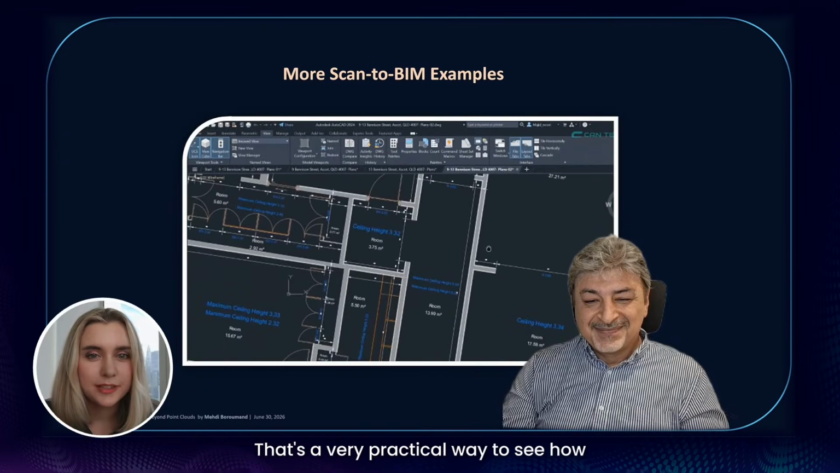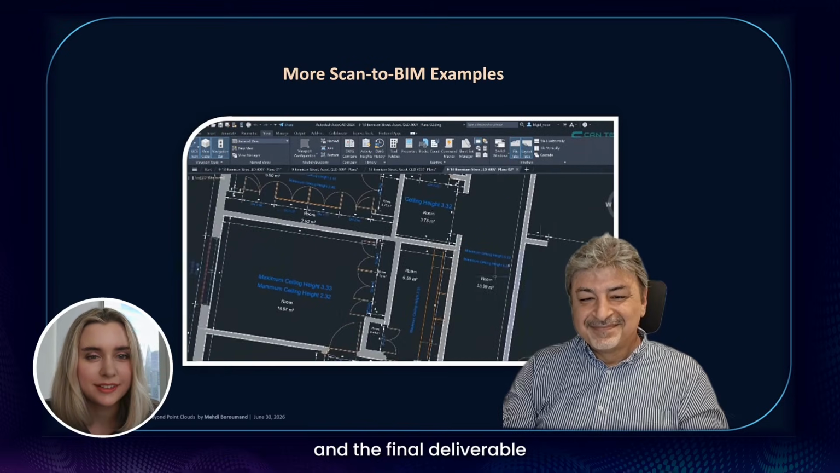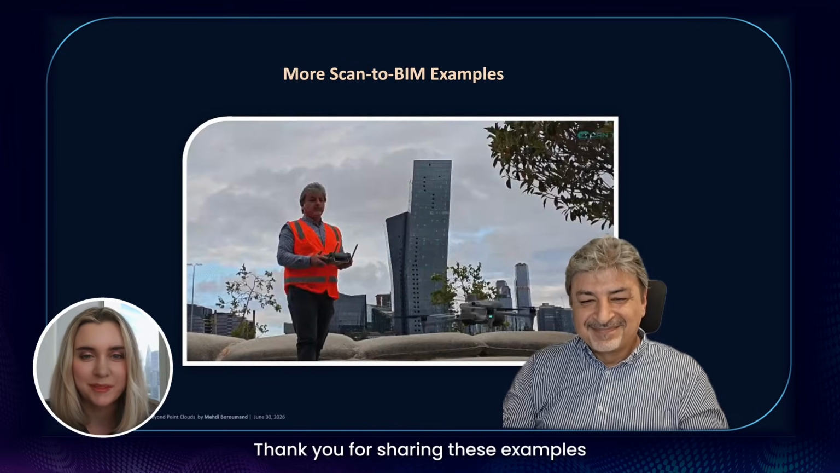That's a very practical way to see how the same workflow changes depending on the site and the final deliverable. Thank you for sharing these examples.